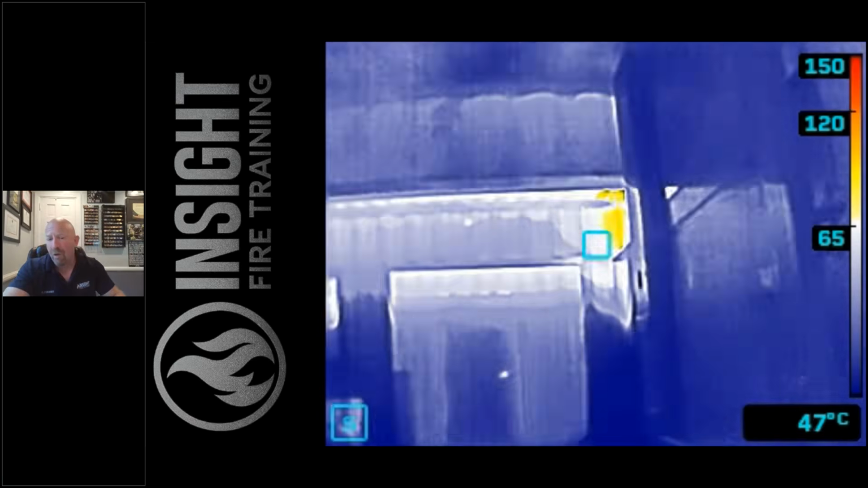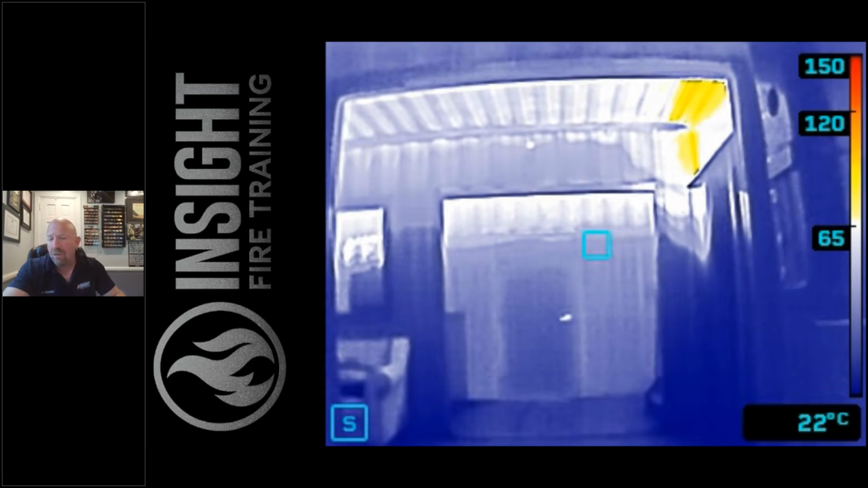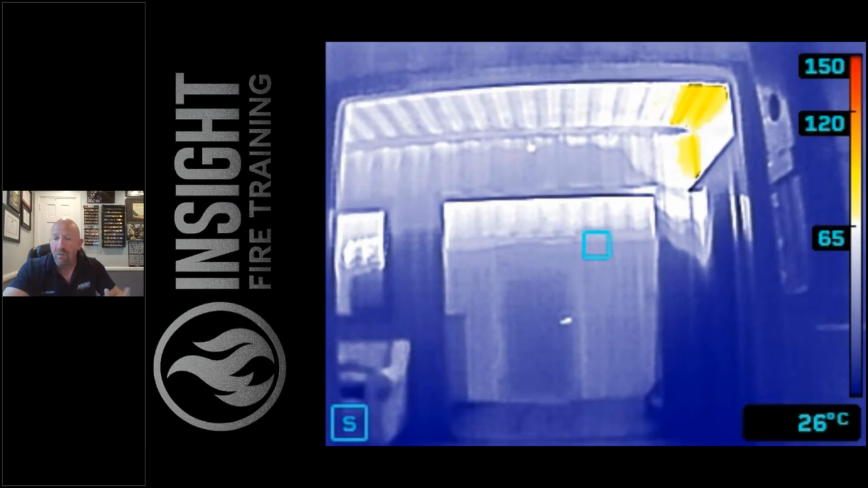In survey mode, I not only see convection, but I see some colorization. That's when I would use my stream, force a rebound, cool it, see what comes back. The greater the temperature difference, the faster the heat will return or transfer. It's basic physics. So if I create a massive cold spot and I haven't put out the fire, what's going to come back? The heat's going to return from the source and tell me which way it is.